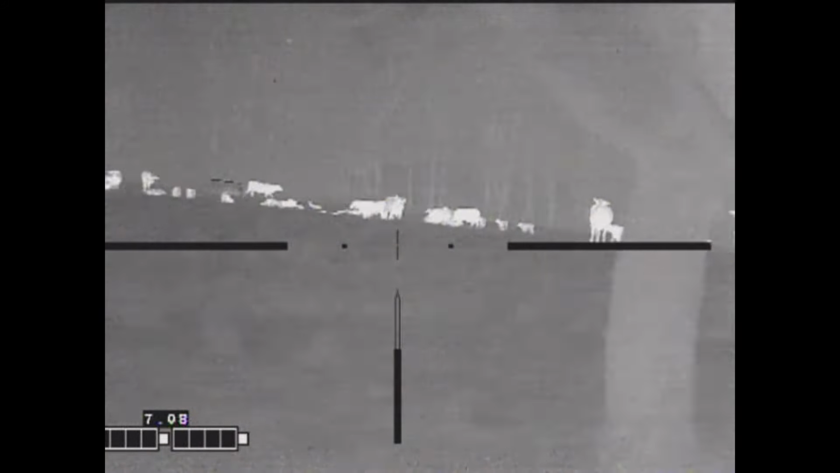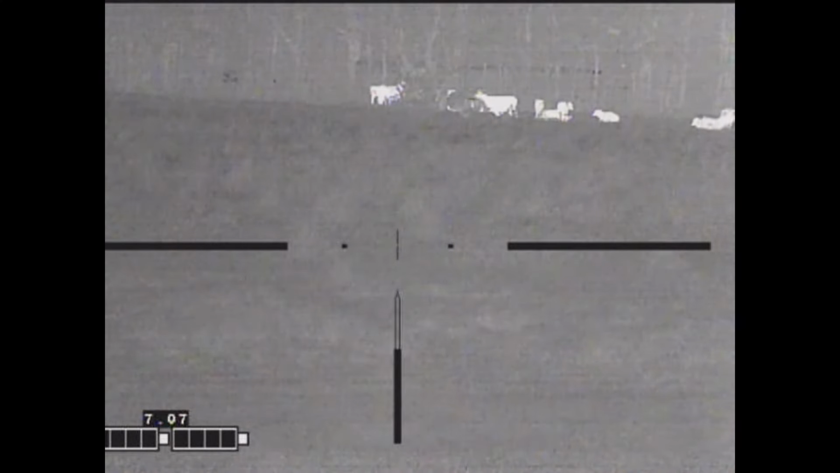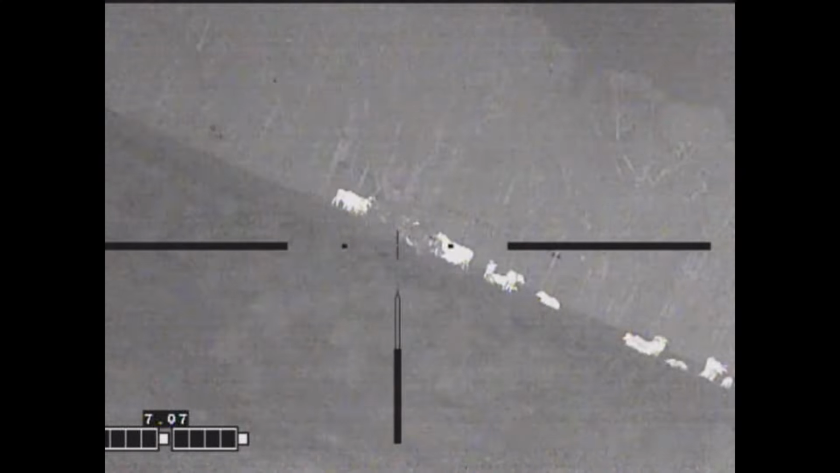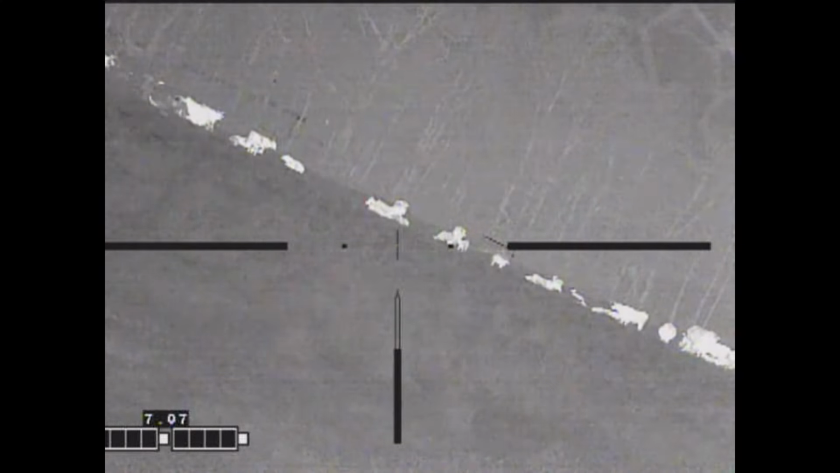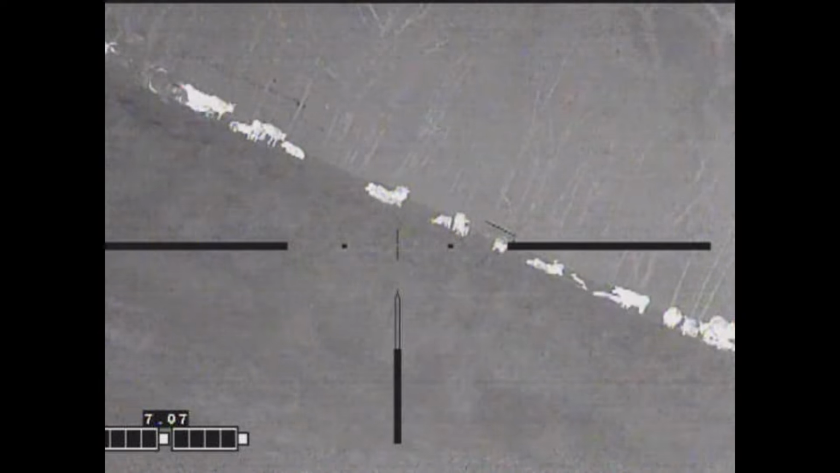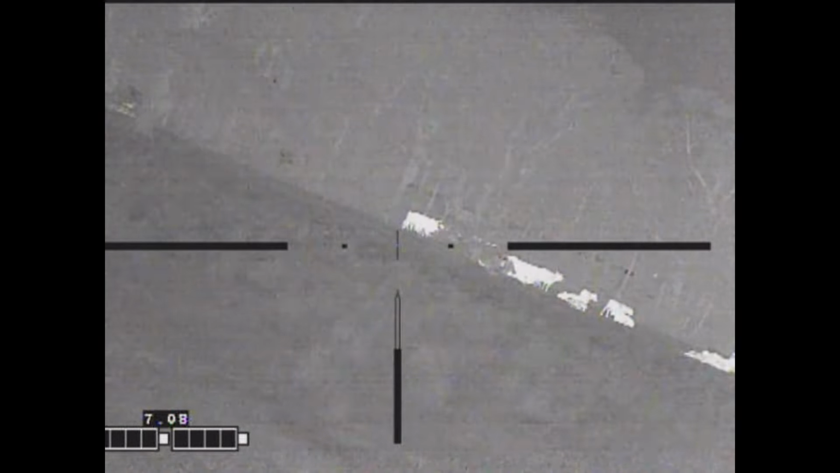Now, if you're not aware, hogs have horrible eyesight, right? Cattle can see way better. So what we're going to do is sneak up and, in theory, bump the cows off, and hopefully the hogs will split from the cattle and we can get a good shot at a couple of these hogs. So now I've got a DNA Firearm Systems 243.